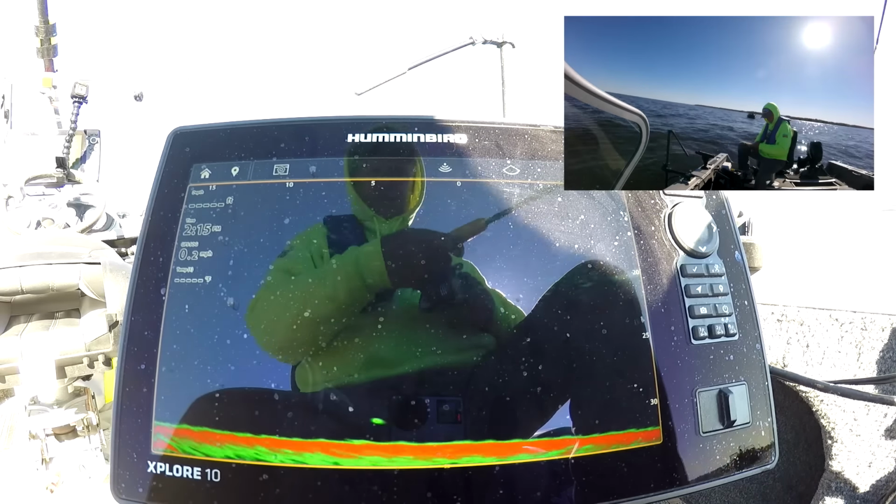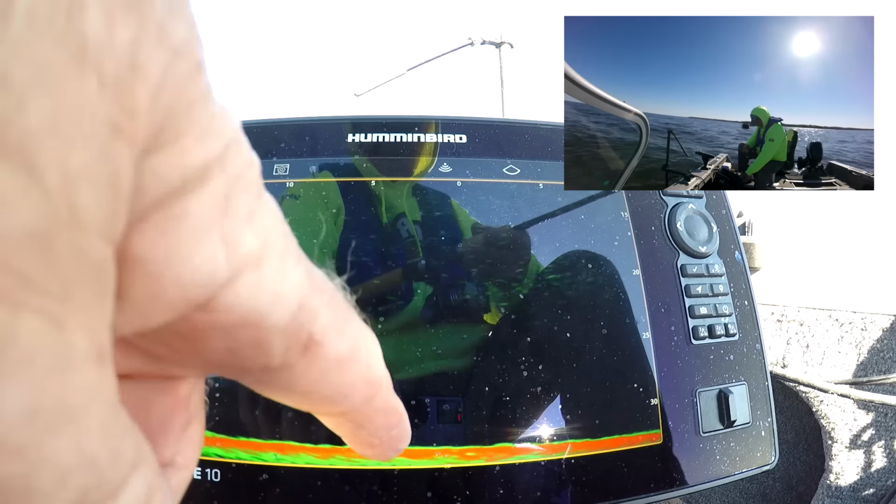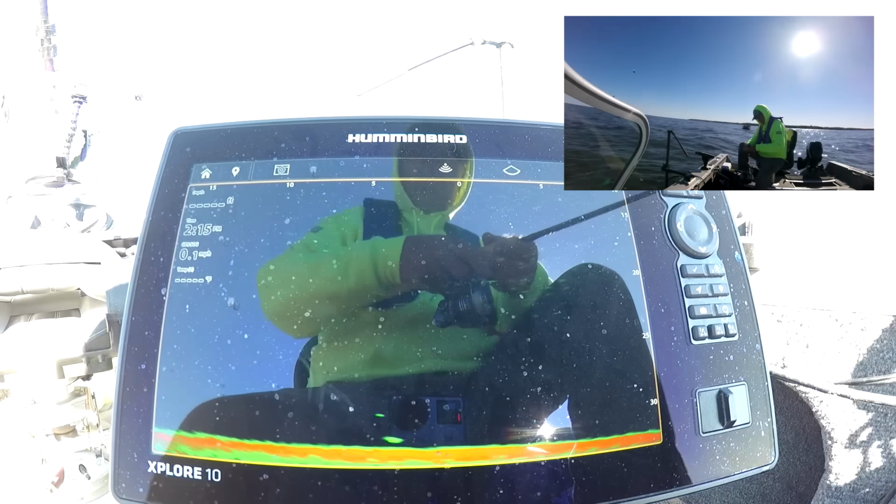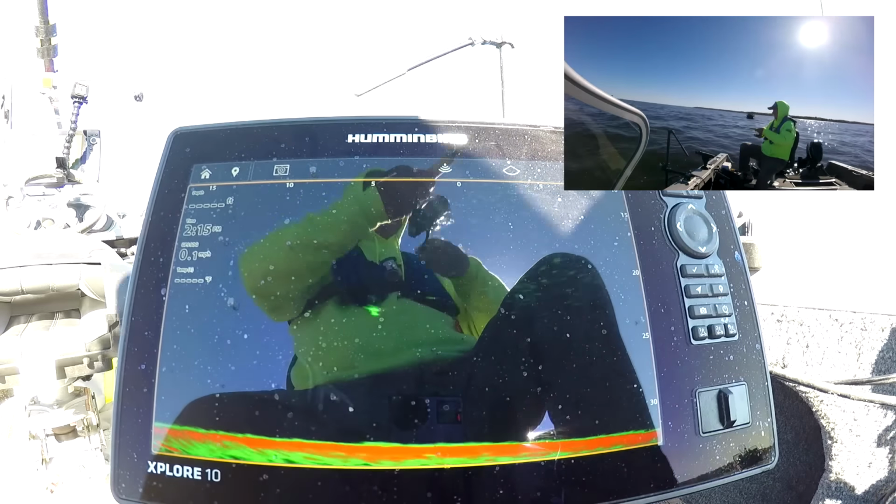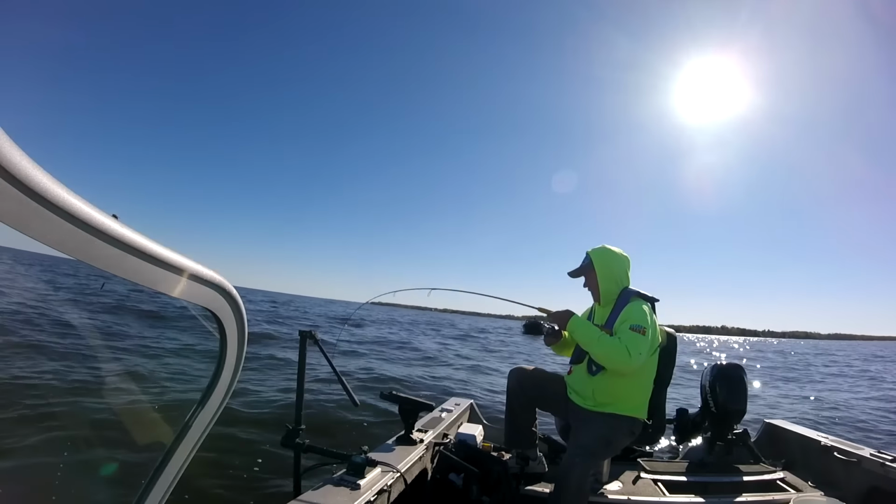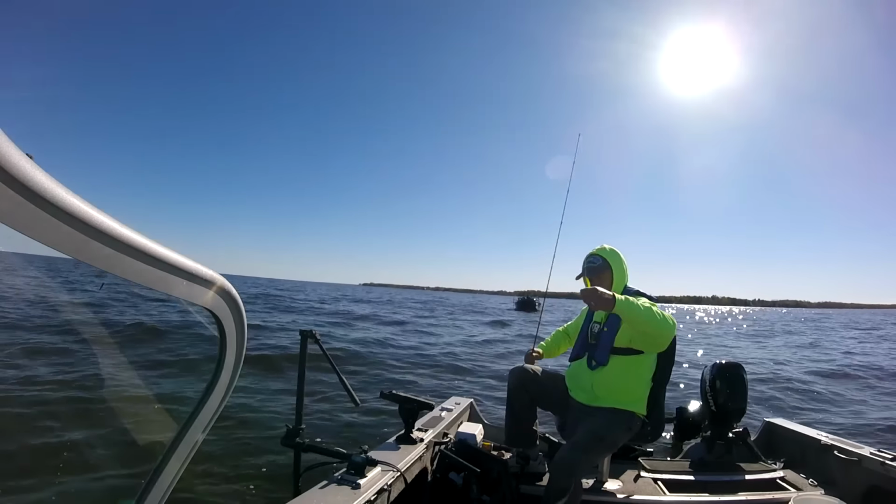Well, come on, be bigger than that. Fish coming up off the bottom right there. Came up and hit my bait once. There we go. Just shot up. He looked at it. Well, it came up, bit it once, and looked at it for a while. Oops.